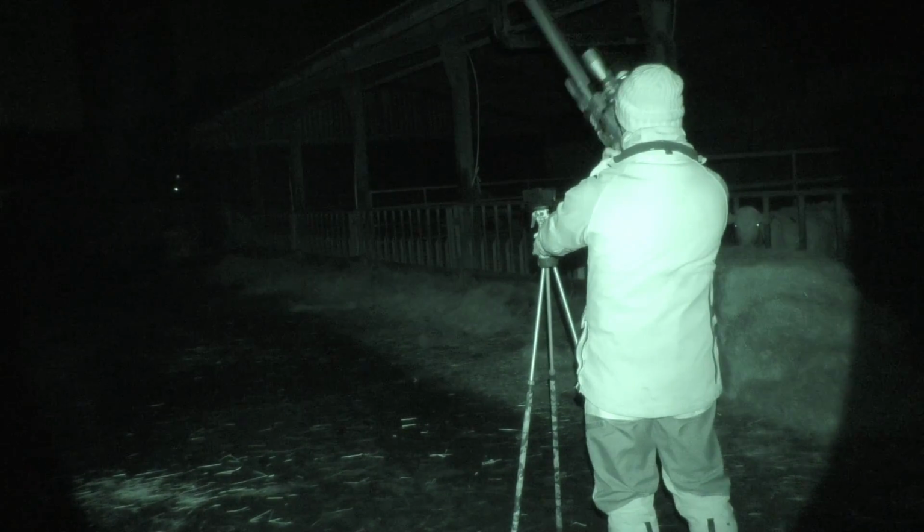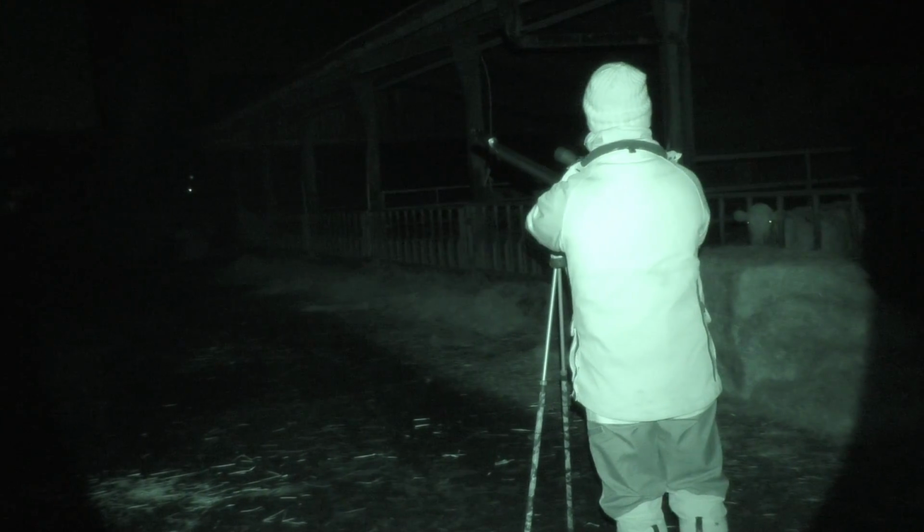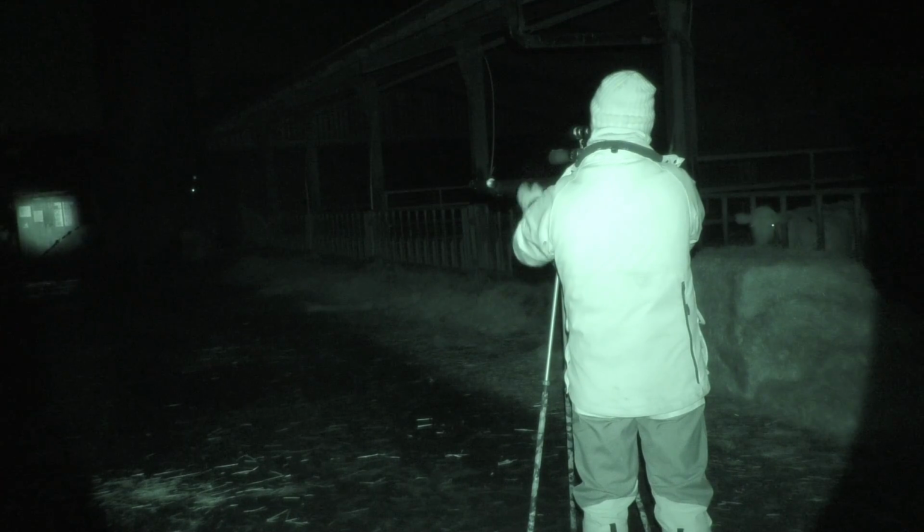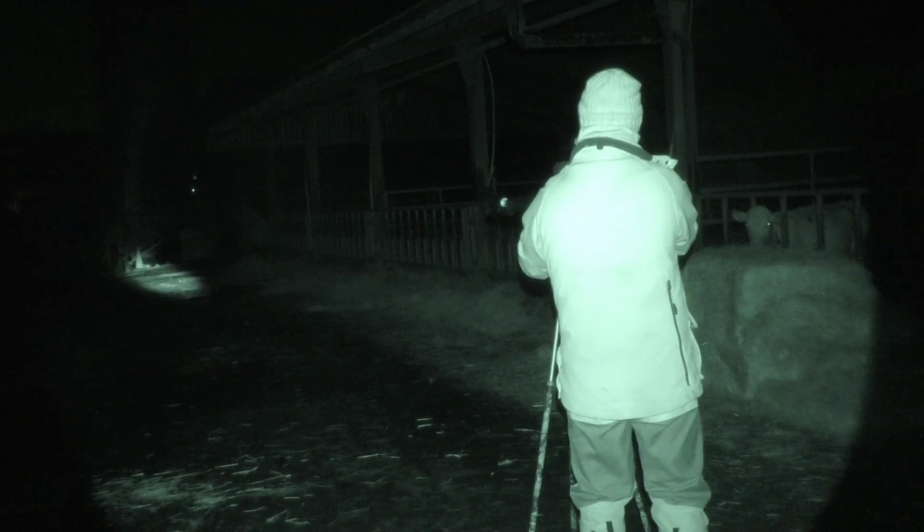It's pretty much just a case of shoot some rats in a particular area. When it dries up a little bit and goes a little bit quiet, I'll then move on to a separate location throughout the farm.